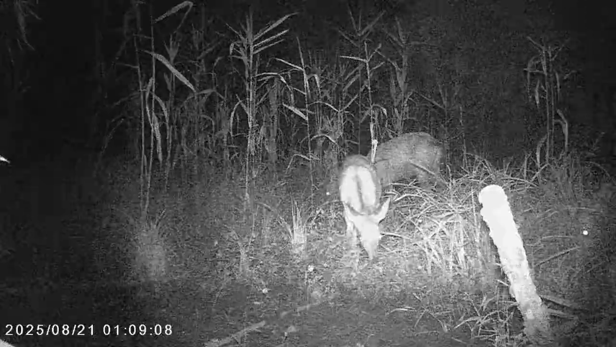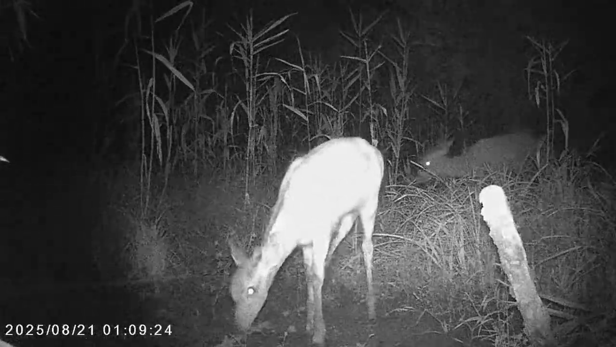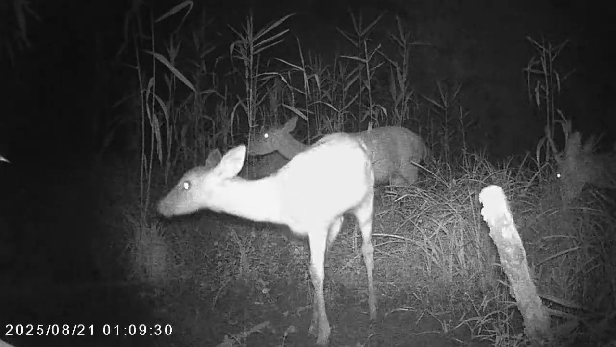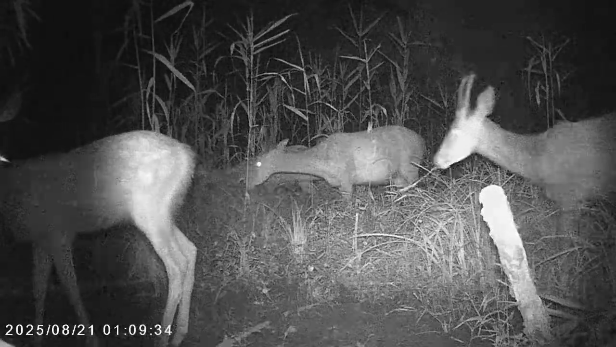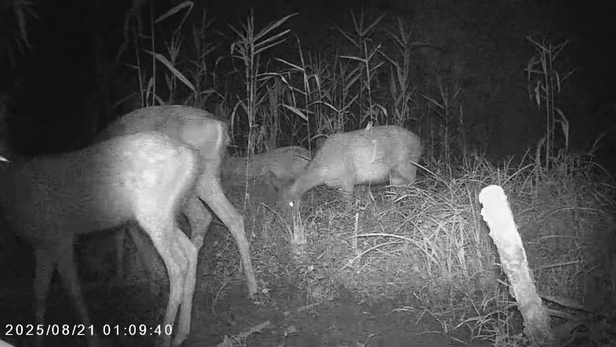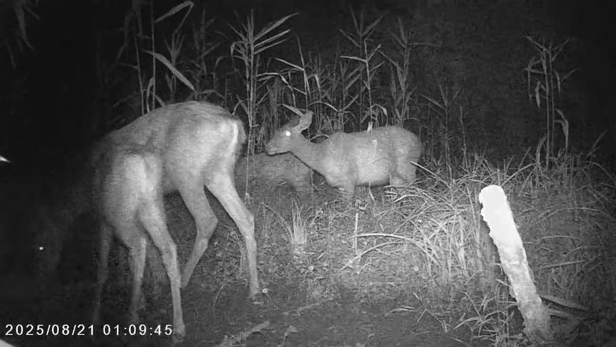Look, and there's a young male to the right of the screen as he comes into focus. We've got 1, 2, 3, 4 Japanese deer here. And this looks like a family. I think we've got the mother there, 2 females and 1 male.